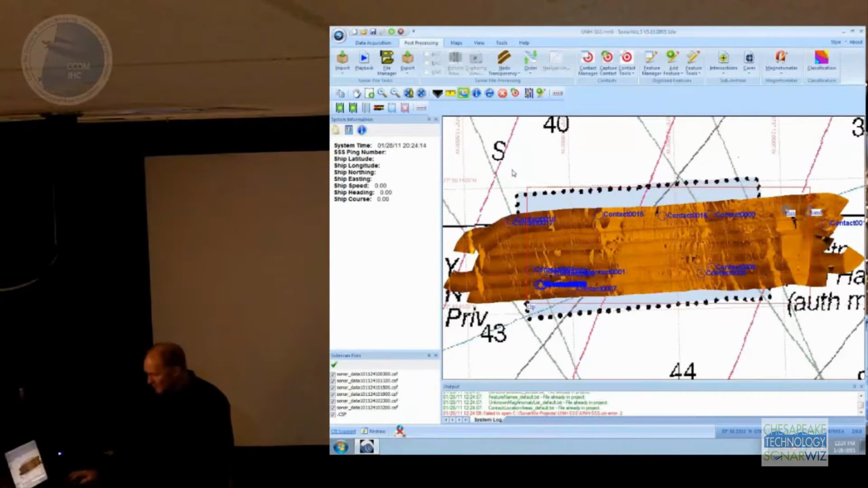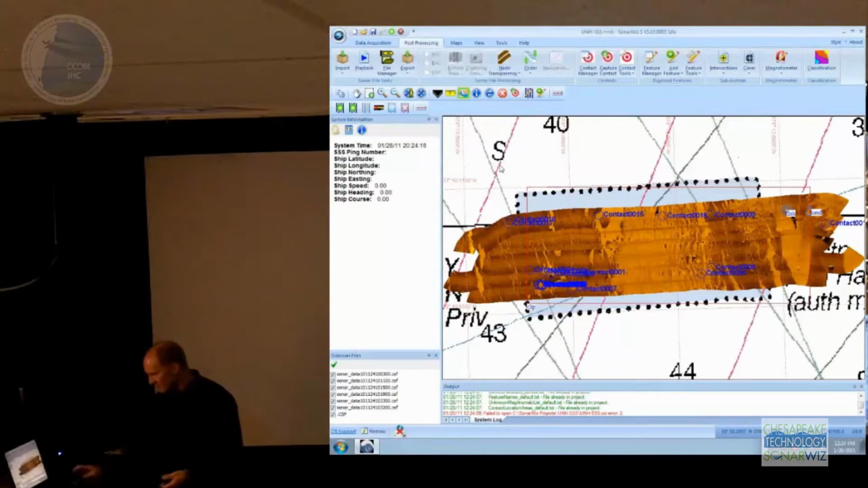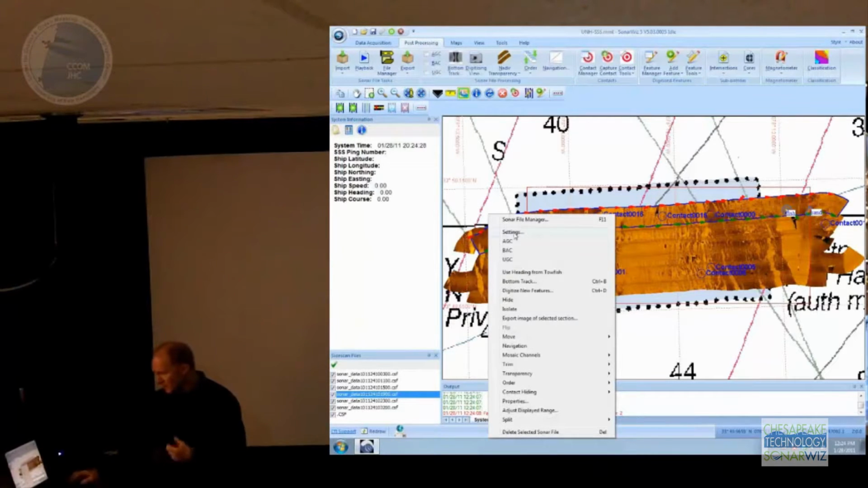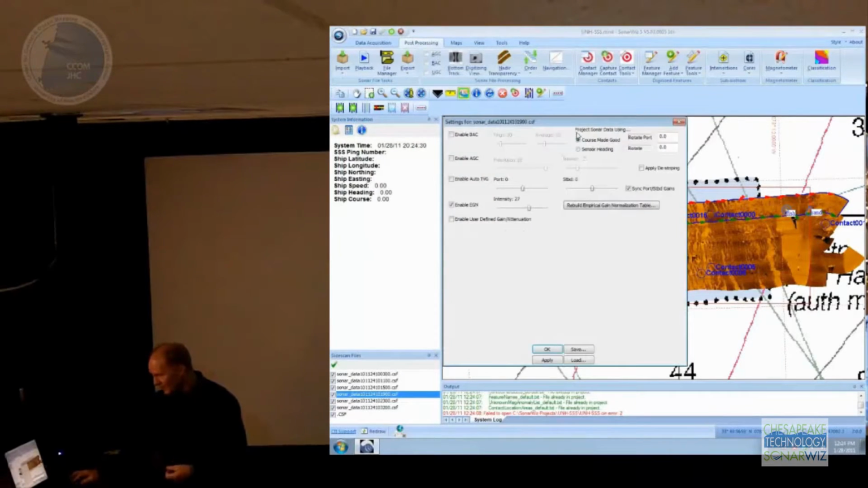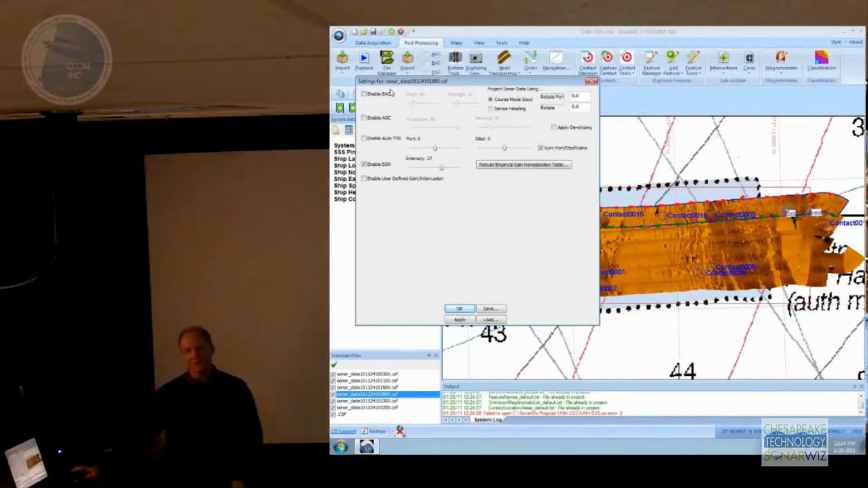This data set here is exactly the same, Klein 3000. We're looking at the high frequency channels. I think the only thing different that I've done here is I've captured some contacts, and I also applied some gain to these sonar files. To look at how the gain's applied, let's just right click on one of the lines and look at what I've done. Under the gain settings, there are about 5 different options for applying gain.